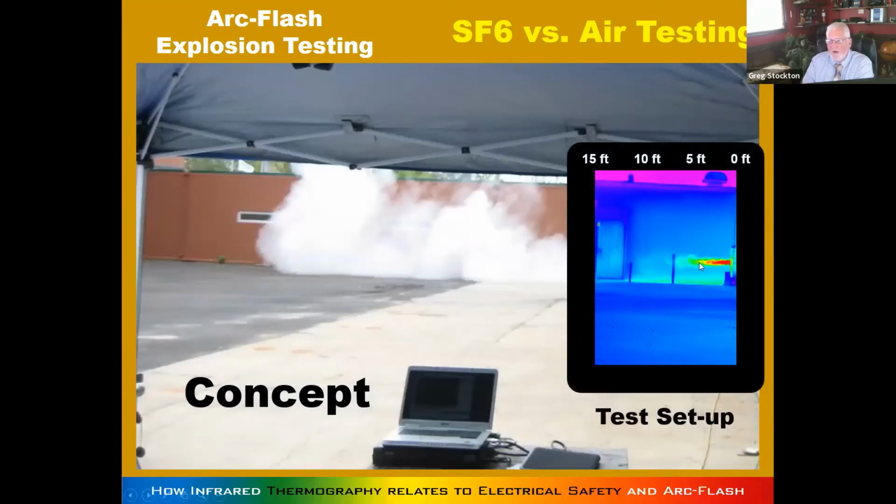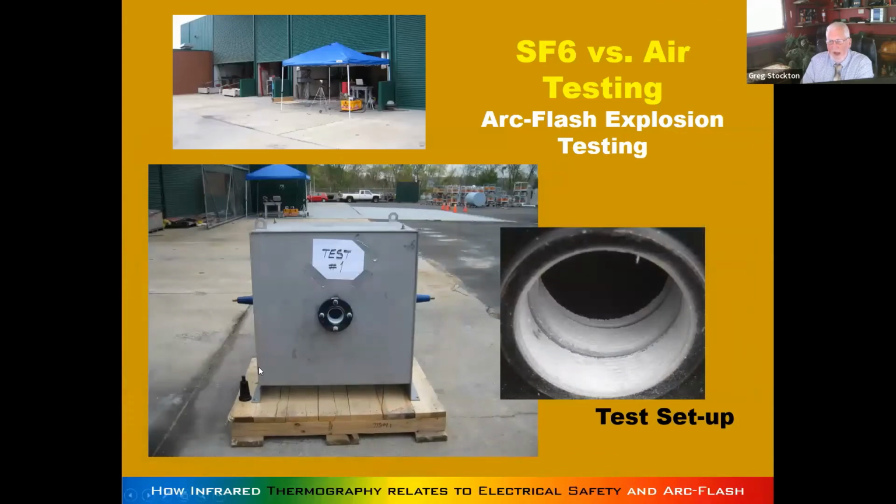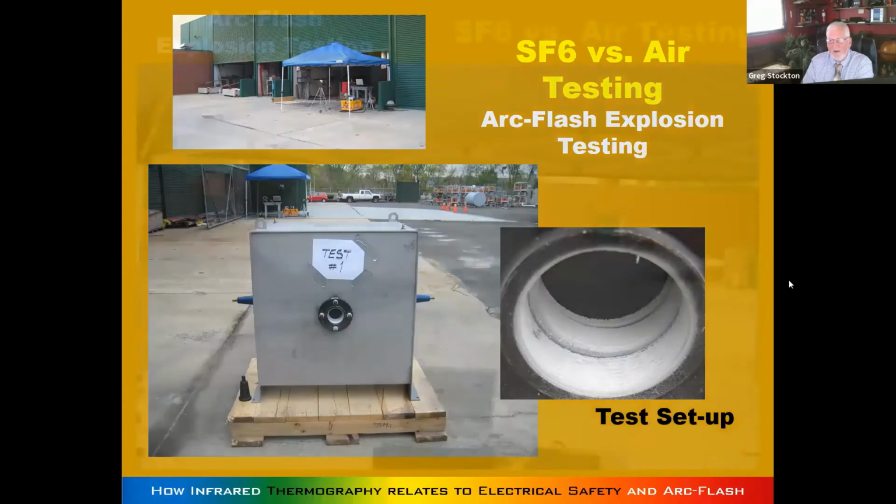The fire shoots out, stuff comes out, and the test setup is just looking down this way. It's a really nice high-speed infrared camera called the Phoenix midwave. You attach to one side and the other on this test kit, and then this diaphragm shoots out the stuff.